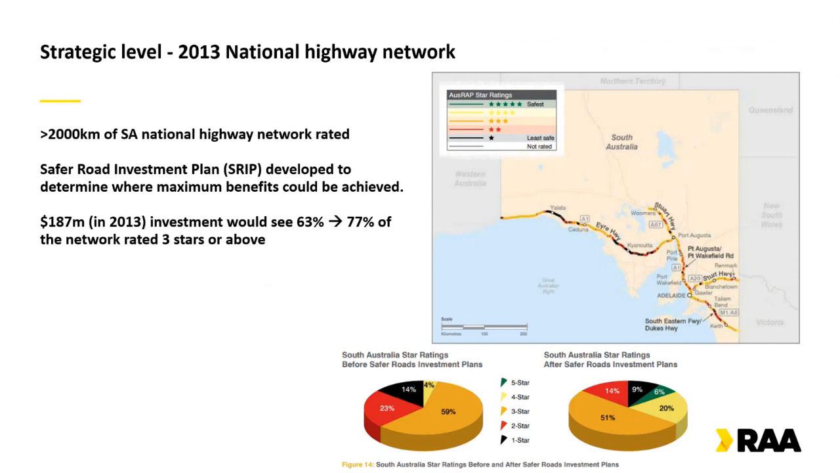So an example: in 2013, the Australian Automobile Association, which is the national body representing the state mobility clubs, worked to star rate the national highway network. In South Australia, this identified almost 40% of the national network in 2013 was rated 1 or 2 stars, and they tried to identify an investment to increase that star rating.